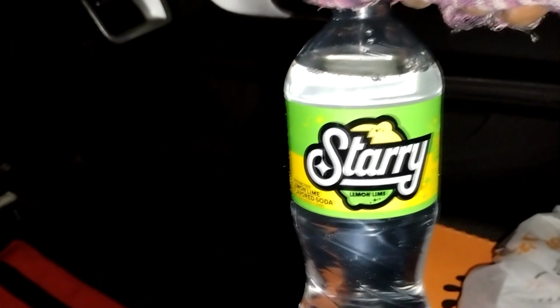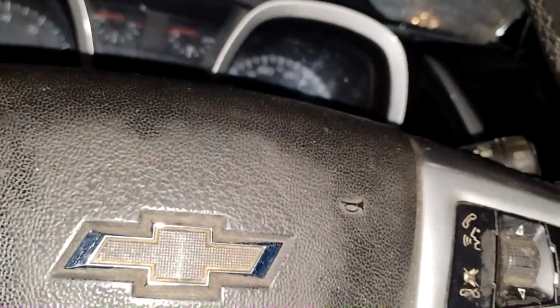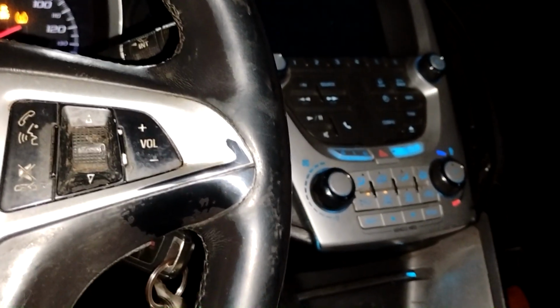Yeah, they had a Hot-N-Ready, and some Crazy Bread. Got me a Starry. It was actually $2 for the pop and $12 for the rest, so I spent about $15.